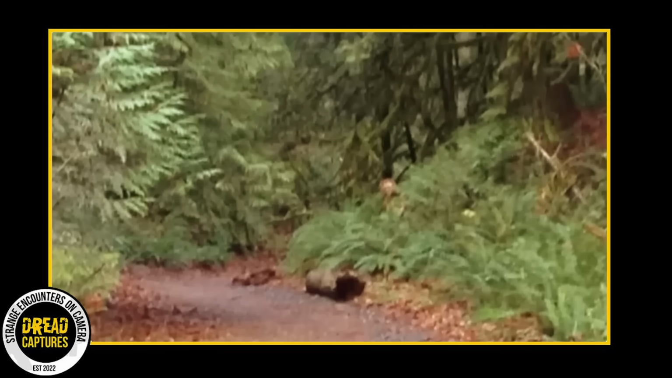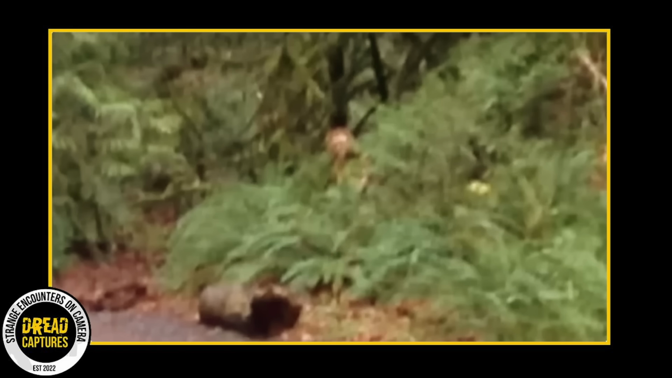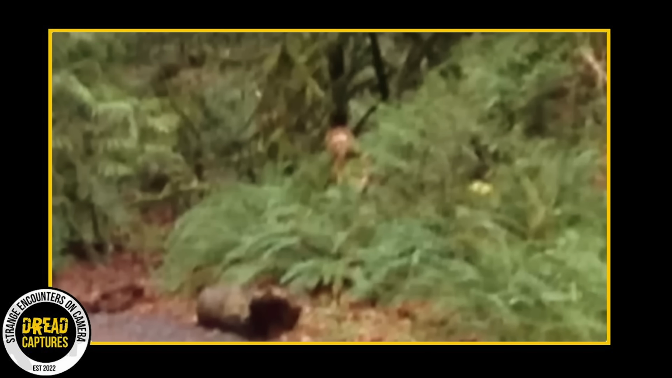But it begs the question, why are these images often so unclear? And what drives a creature so skilled at evasion to reveal itself? As we consider these mysteries, we must also consider the hiker's reaction. Faced with the unknown, the instinct to flee or confront is strong.